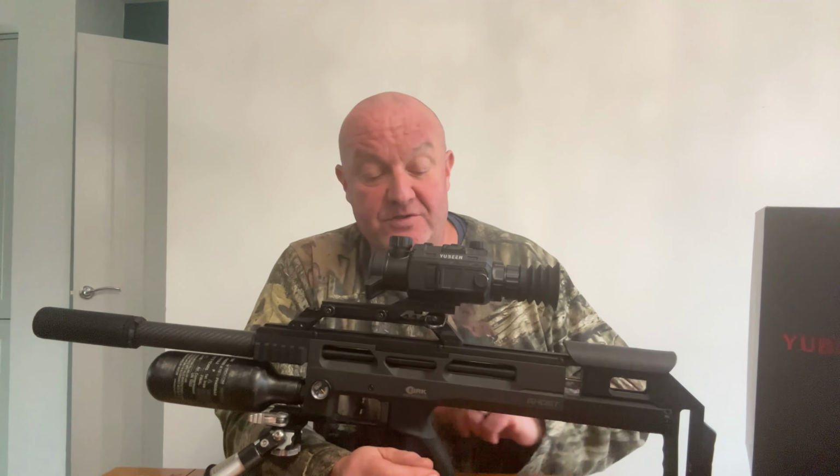I think I took 4 shots for the zero, and basically 1 shot into a piece of wood to give me my point of impact, and then you can freeze frame it and move to the impact point. But me being me, I wanted it to be absolutely perfect, hence why I used the 4 pellets.